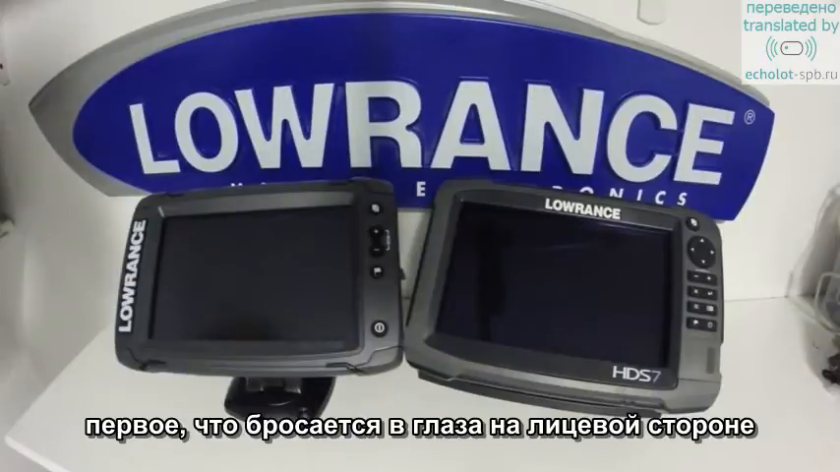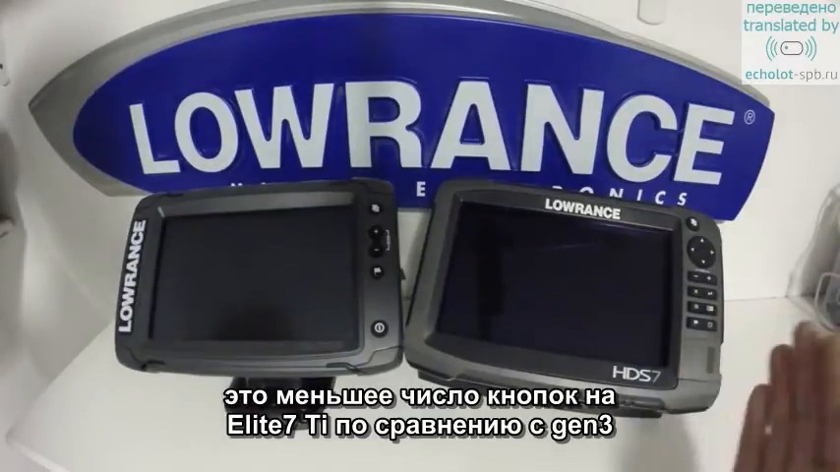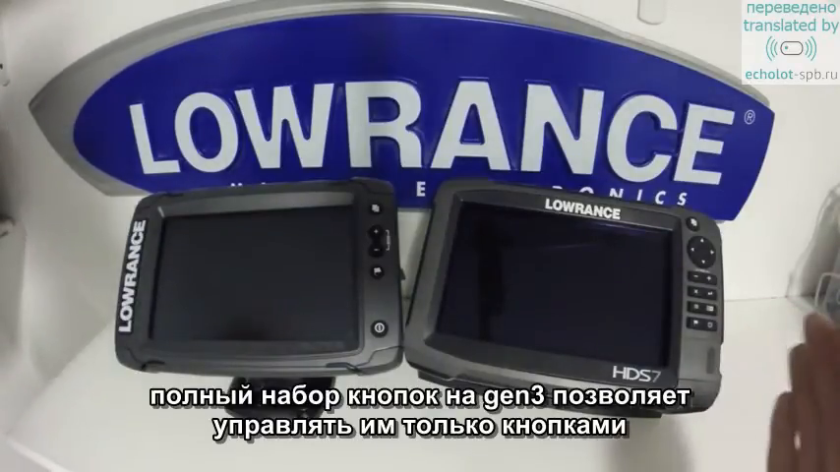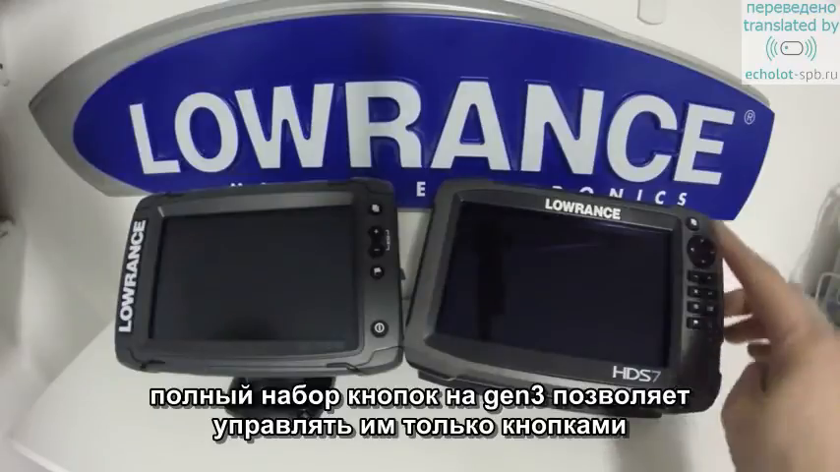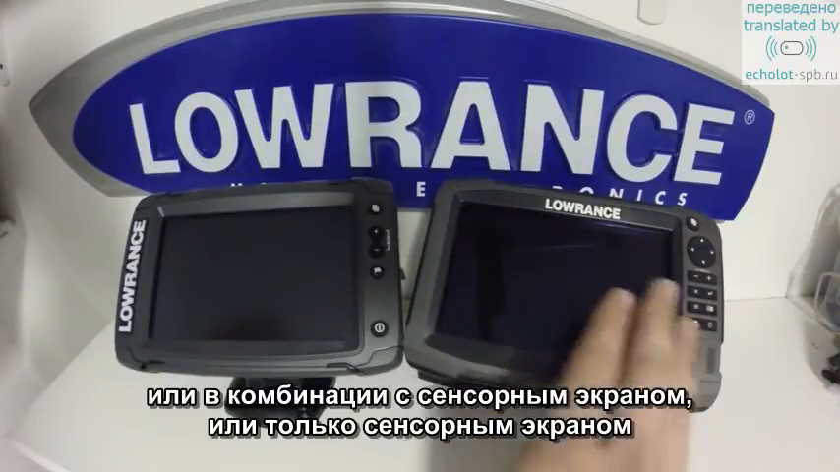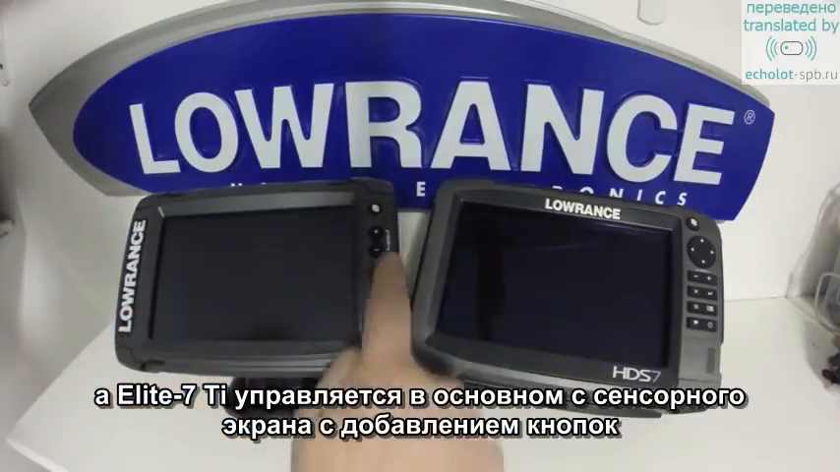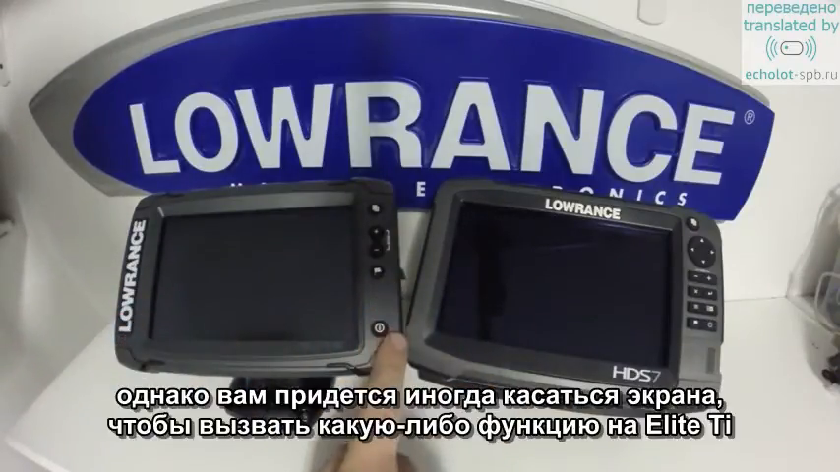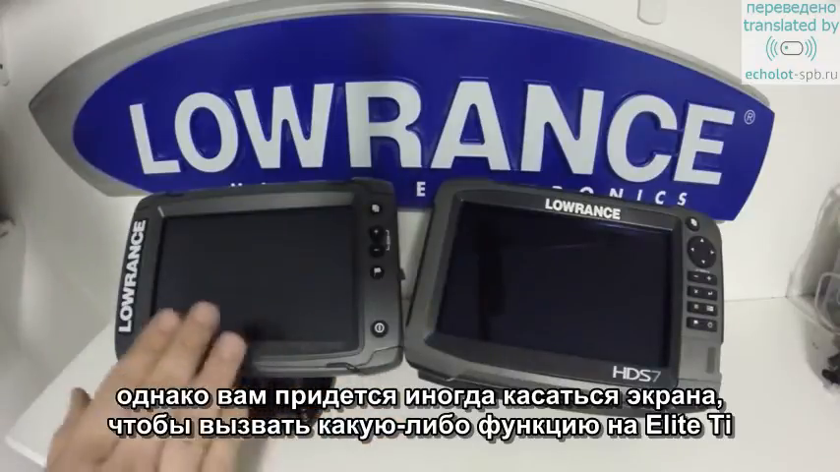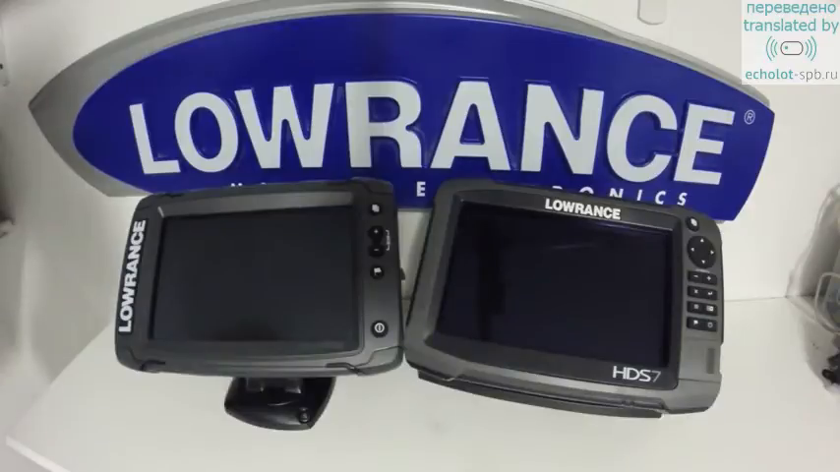So on the front of the unit, the first thing we'll notice is the lack of keys on the Elite Ti compared to the Gen 3. We have a full keypad on the Gen 3, which will allow us to do every single control either completely by the keypad or with combination touchscreen or fully touchscreen. The Elite Ti will work fully touchscreen or with a combination of some keys. You will, however, have to touch the screen at some point to make selections with the Elite Ti.